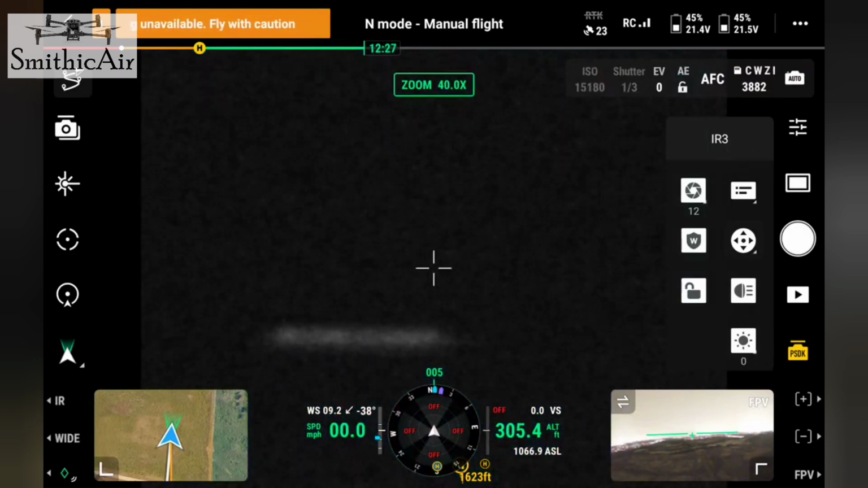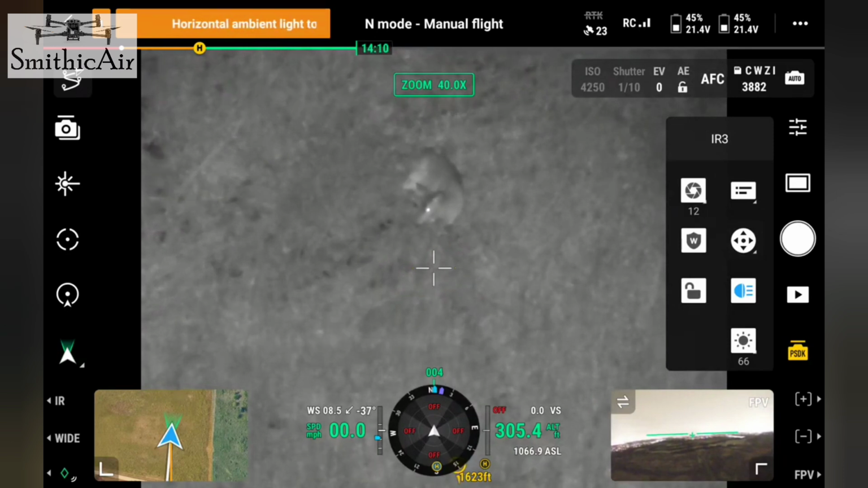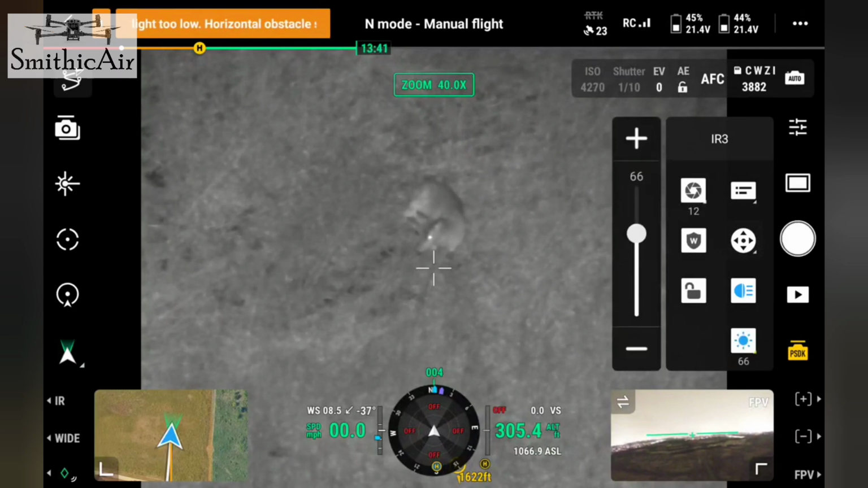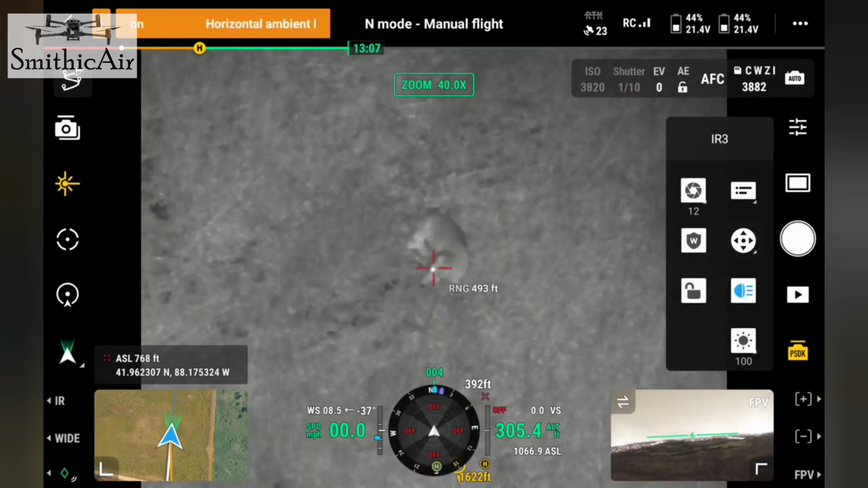Going to go to zoom, and we're going to flip on the spotlight. So that's not at full intensity. Here's full intensity. And just to check how far away I am here, that's 493 feet away.